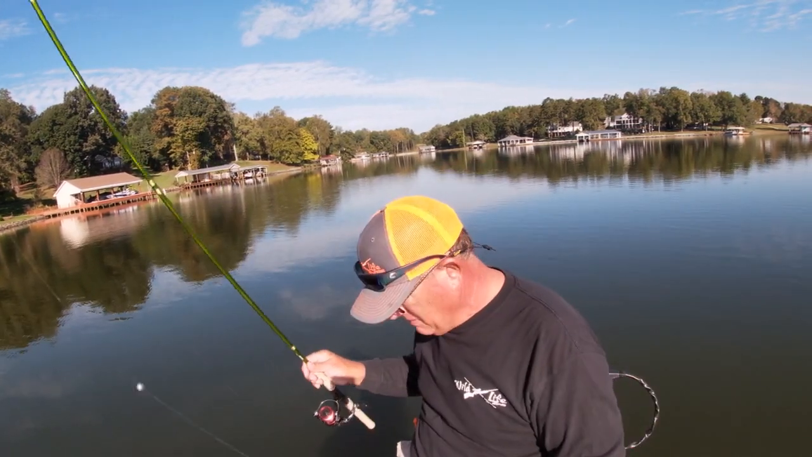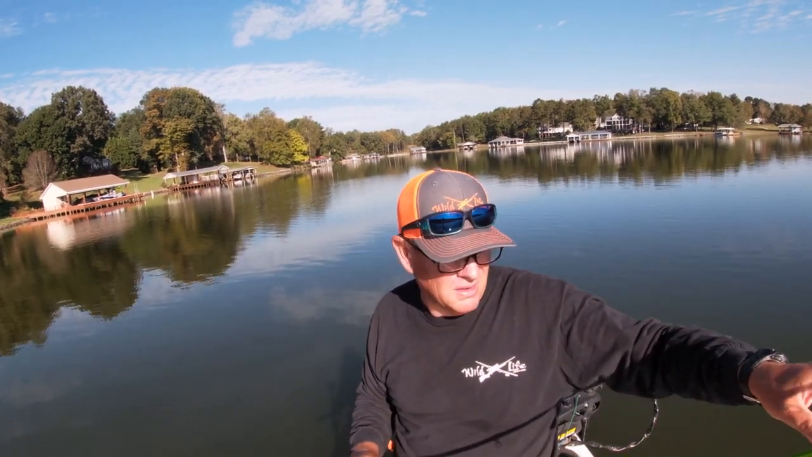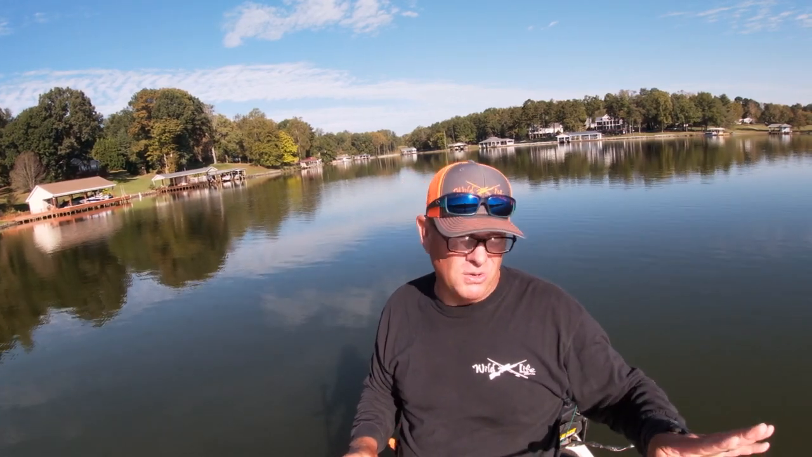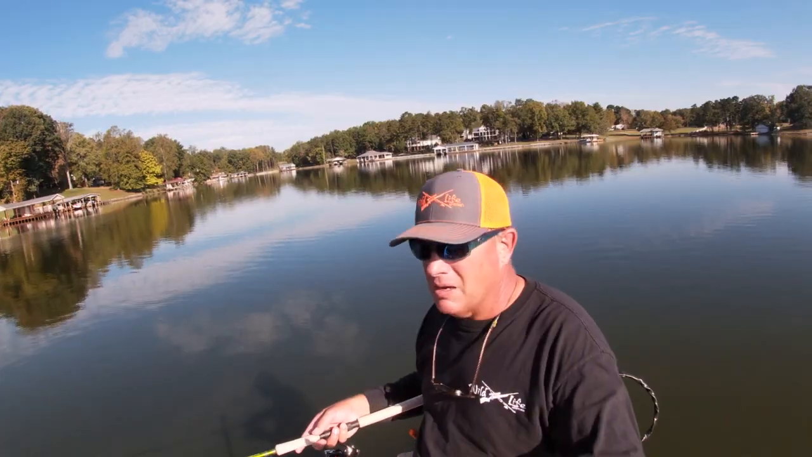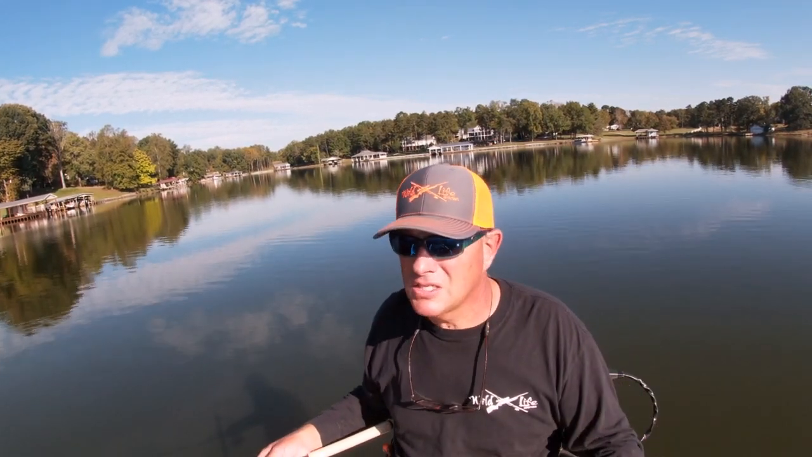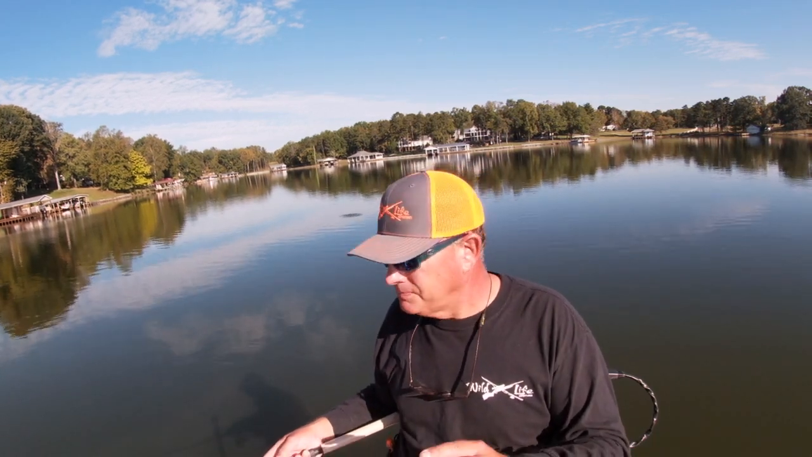These fish are fairly deep. Now I probably caught 5 or 6 crappie out there on that drop off on the creek channel, but they were all on the small size. And I think I'm pretty close. I don't have a marker on this. The wind, you notice behind me, the wind is not blowing, so I really don't need to throw a buoy marker out on these fish.